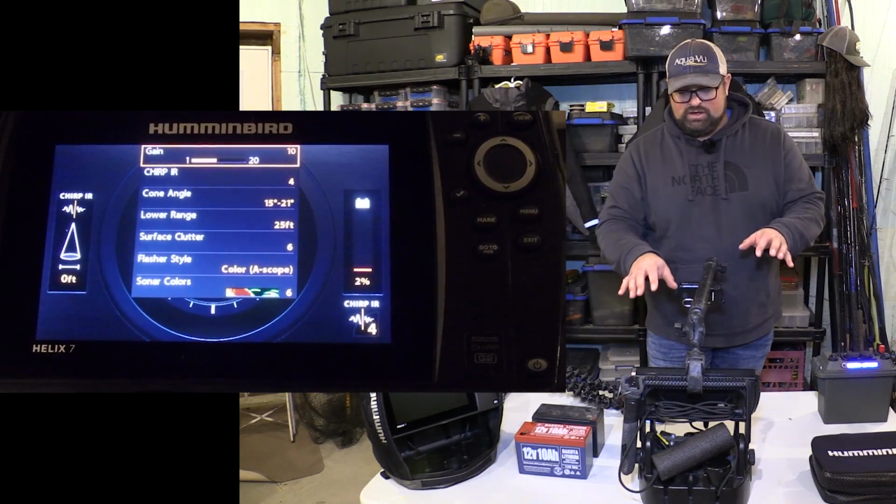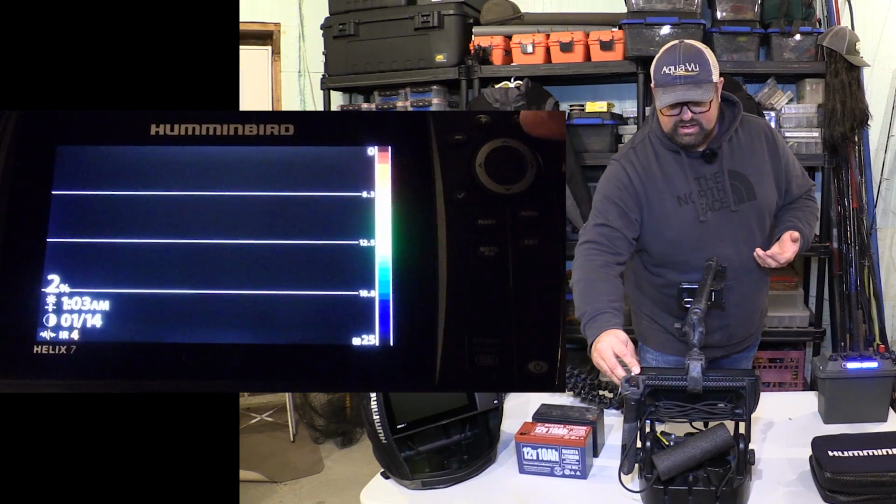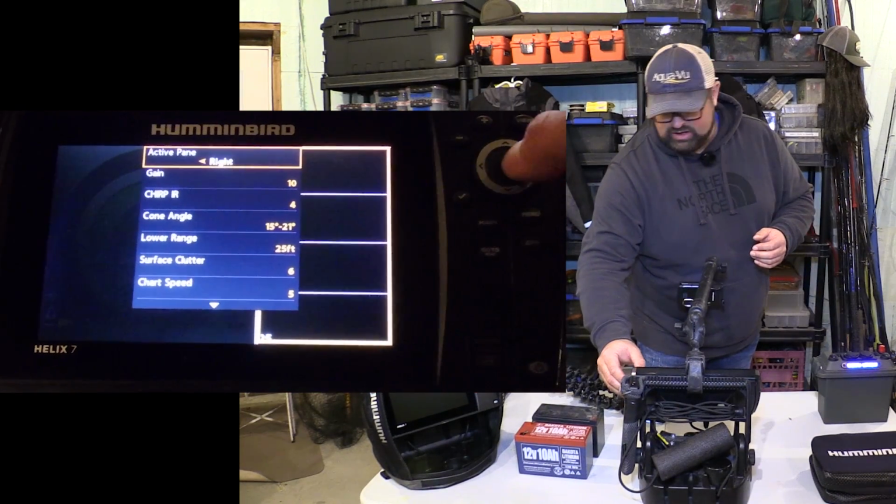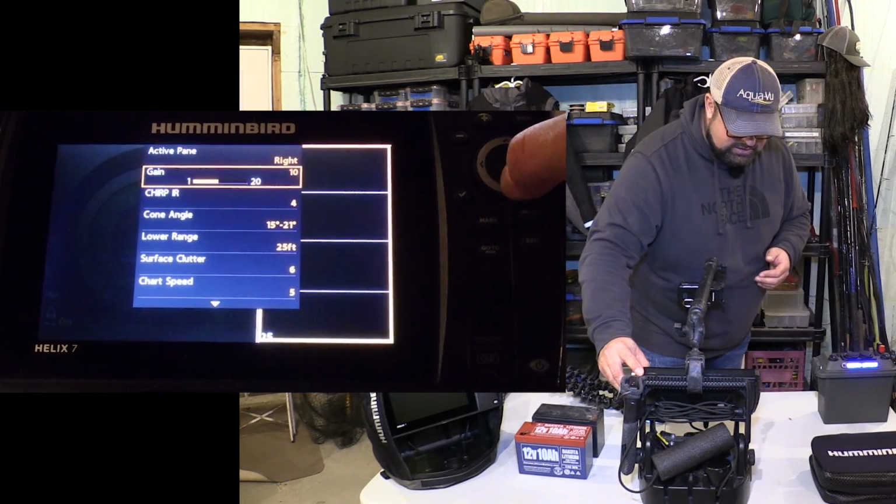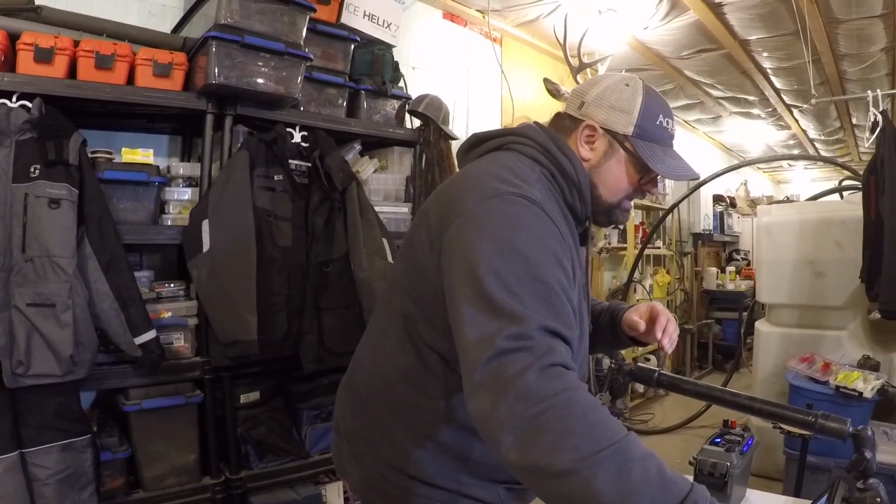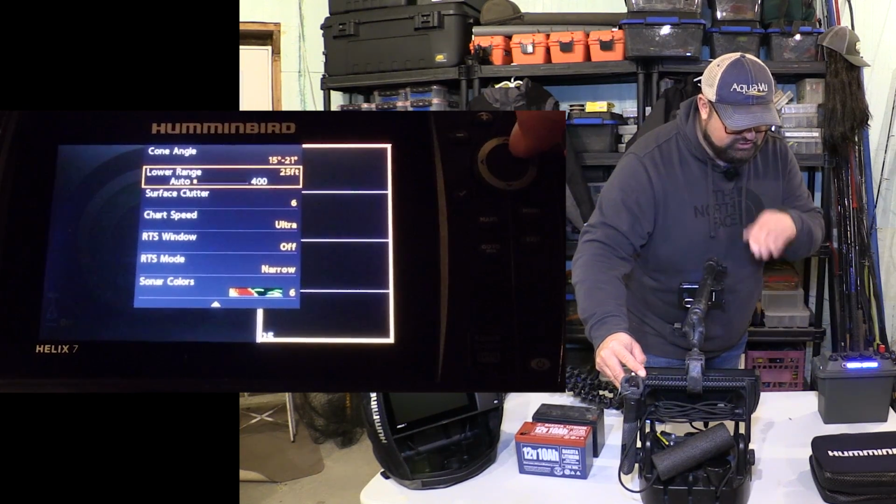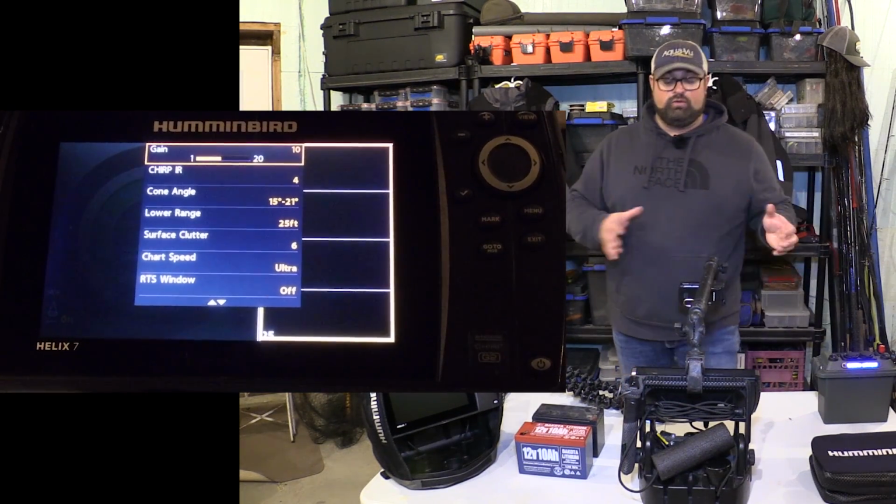I'll talk just a little bit quickly about some of the other features here that you should change if you're going to use the graph mode. When you go into the split screen, I use a lot of my videos there. I have the flasher on one and then the split screen on the other. Menu, we're going to tap onto the right hand side right now, to the active pane on the left, active pane on the right here. Chart speed, I crank my chart speed all the way up. Other than that, all your other functions are pretty much the same, right? Your sonar colors, your surface clutter, your lower range, all your cone angles, your chirp, your gain, all of that is going to kind of feed over to that.